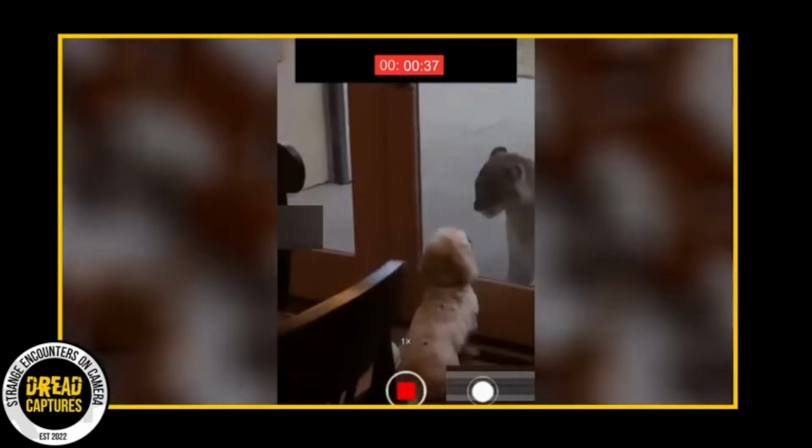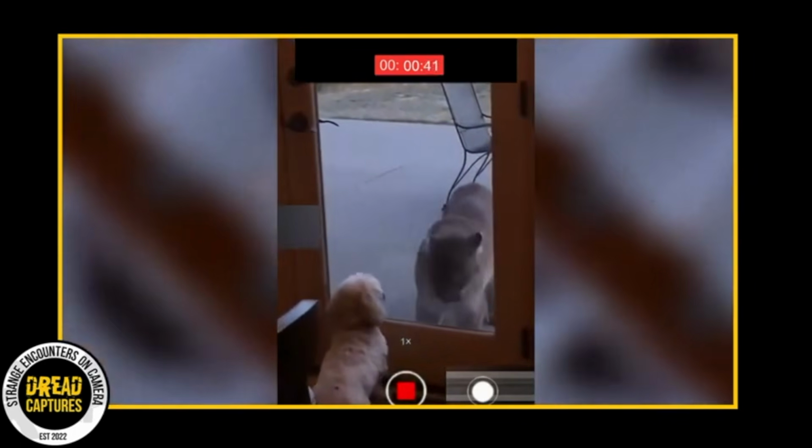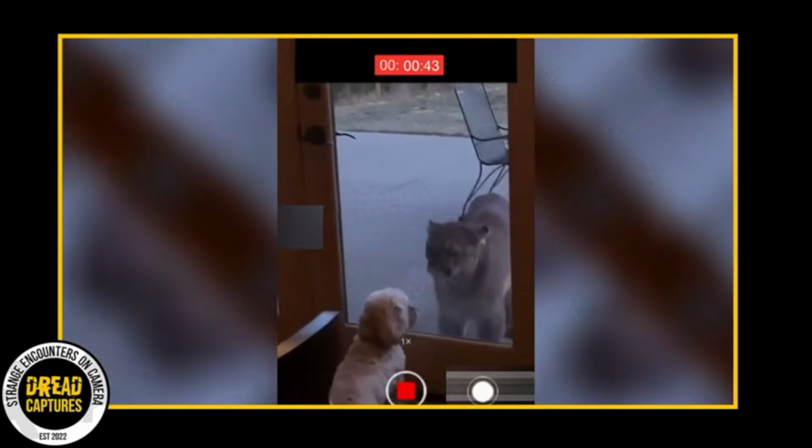The dog, named Dash, deserves some credit here. He does not back away from that cat. Look at how the lion paws at the window. Like, dang, dinner is so close yet so far away.